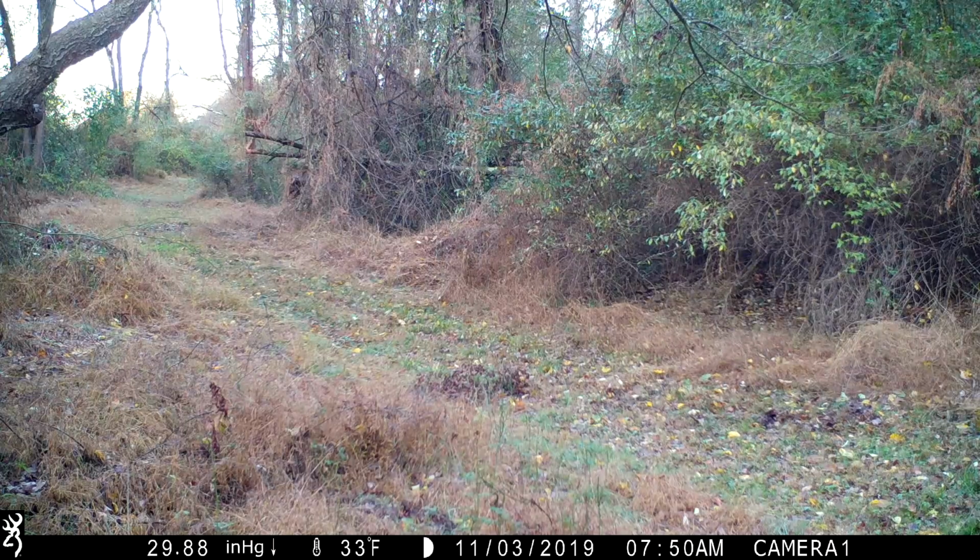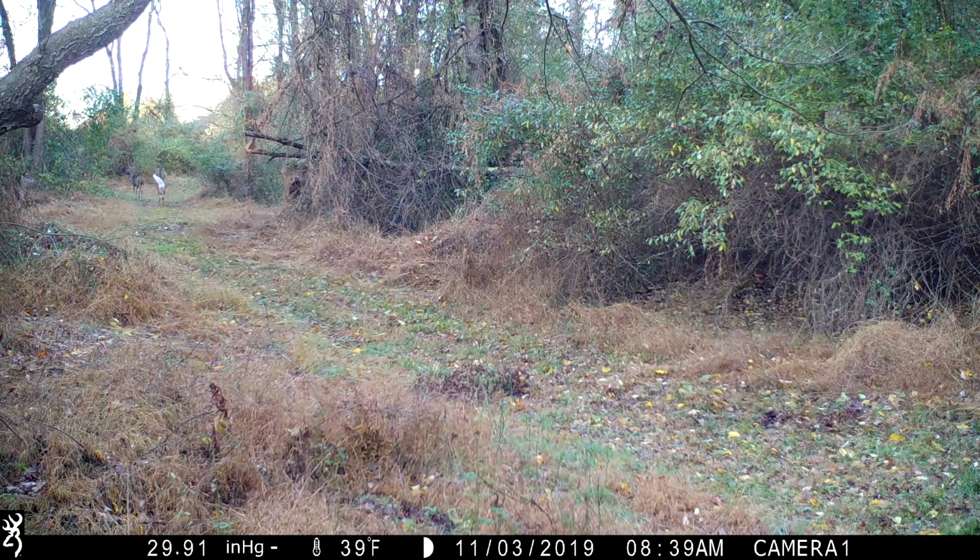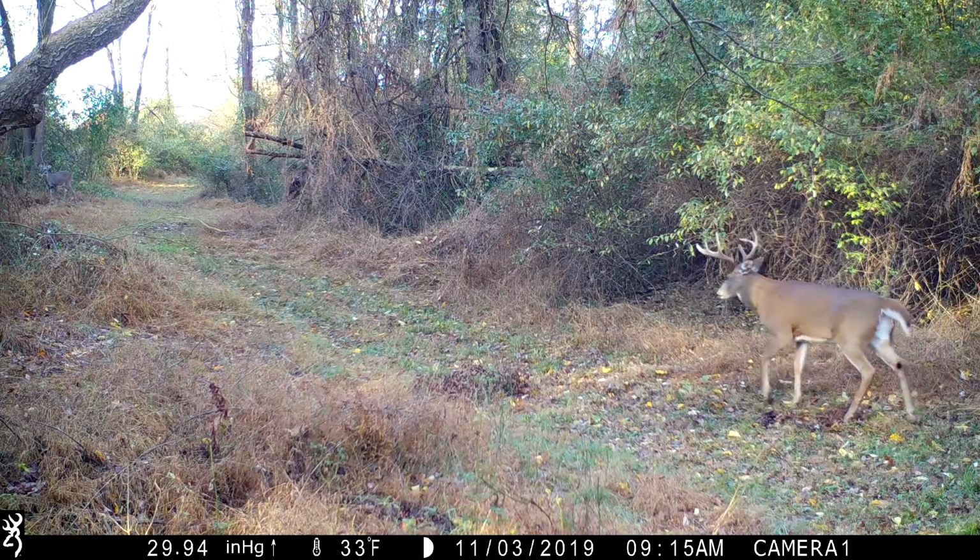I just can't believe how many quality mature bucks we had moving in daylight on this part of the property. So that just goes to show you, you think you might know, but you really don't. Run them trail cameras. Like, I can't say it enough. I left them running this year, and it caught everything, and it taught me a lot, and I'm definitely going to be putting a lot more focus on this part of the property now.